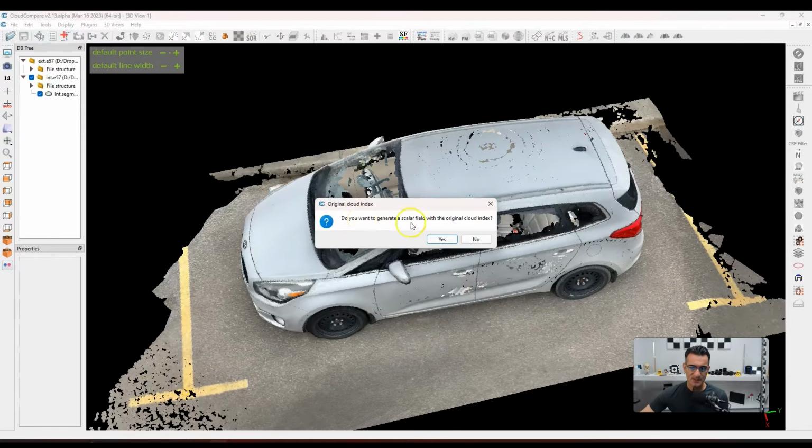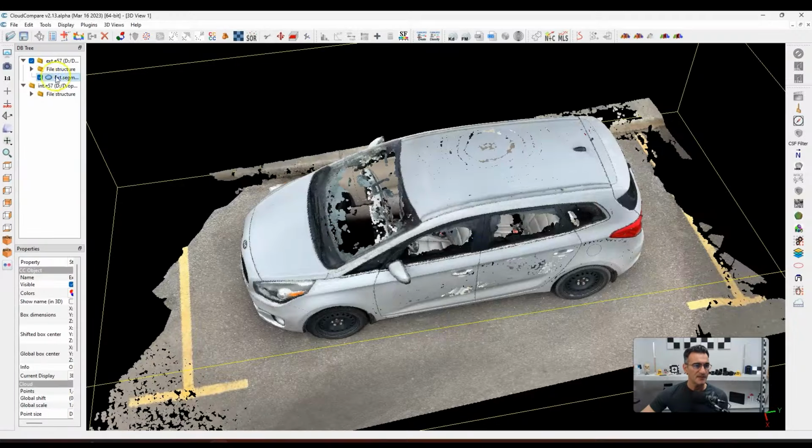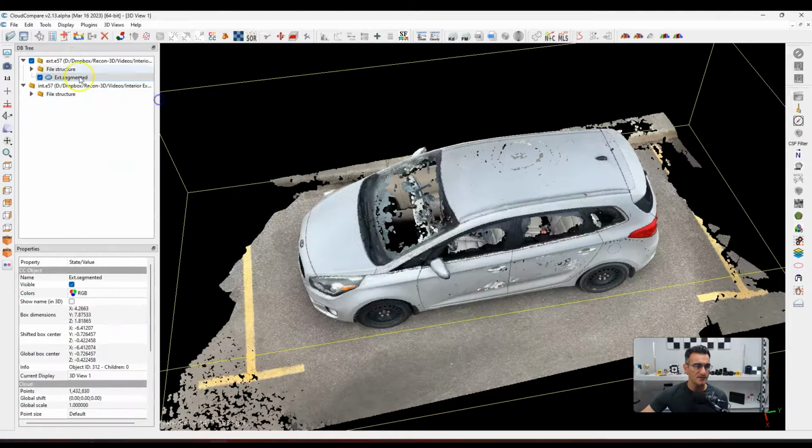Now it's going to ask me if I want to generate a scalar field with the original cloud index. For most people, this won't matter because you're going to combine them anyway, but a scalar field would allow you to separate them again in the future. I don't need to do that. I'm just going to hit no. Okay, like that. And you'll see that they come together as one. So now it's just one here.